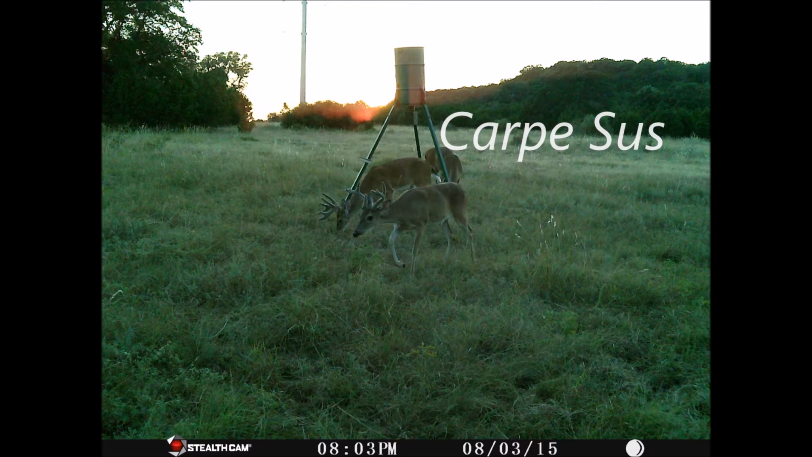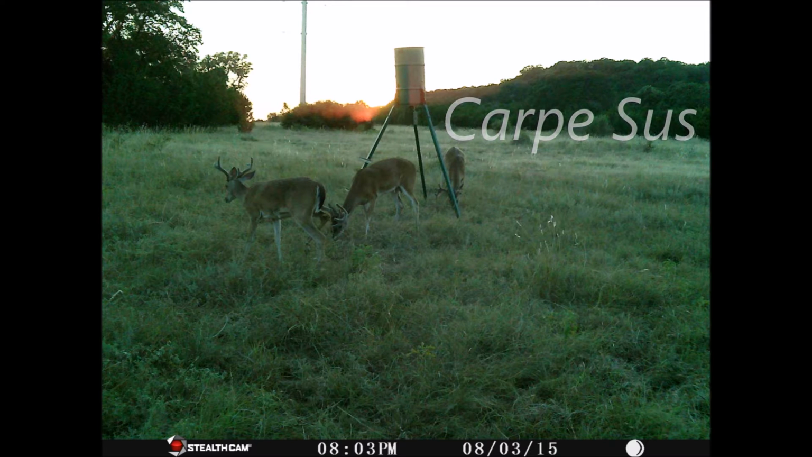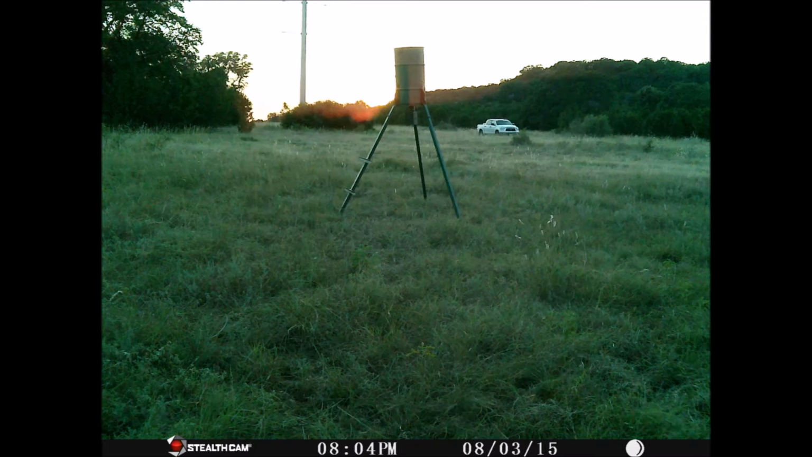The Hessian and I went down to Bosque County, Texas last night to go after some hogs we've been chasing these last few weeks. And we managed to scare up these three nice looking bucks that were under the feeder at the time that we arrived. We needed to check to make sure there was plenty of corn still in the feeder and to pull the card from the game camera to see if we had any hog activity.